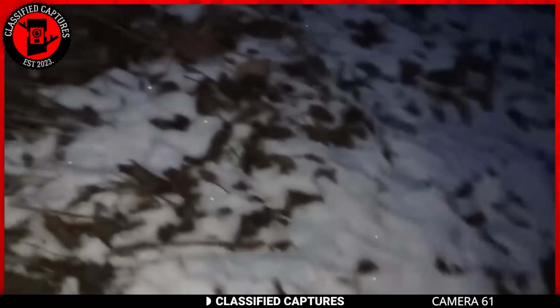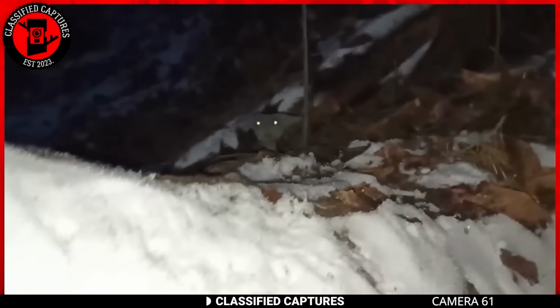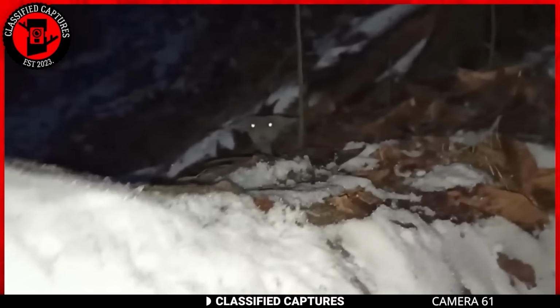Now, the question is, what creature could that be? A goblin or a mistaken identity of a nocturnal animal? A part of me suspects it might just be a goat, but, well, who am I to go against the majority?